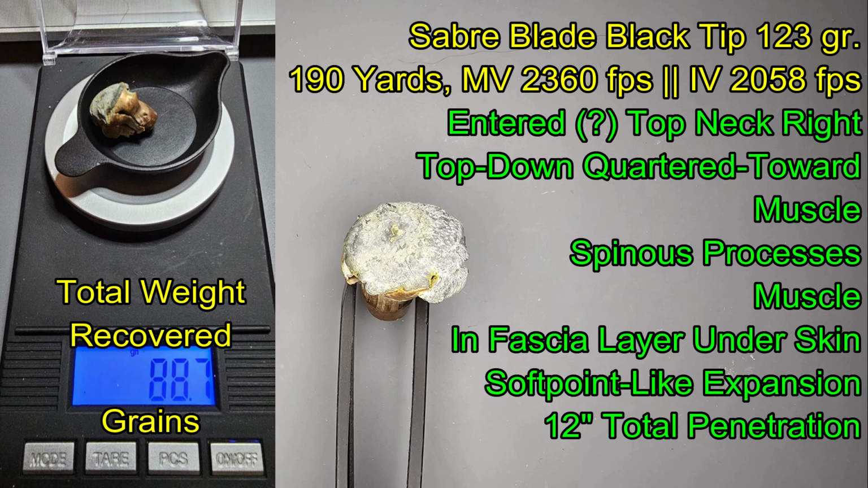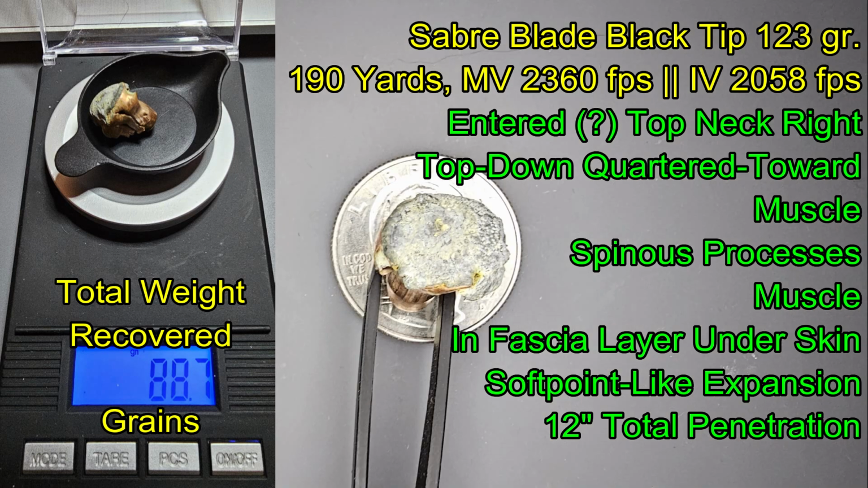The expansion of the bullet looks about like what you would expect for a Hornady SST bullet, hitting at about 200 yards. It's a lower velocity impact, and it results in a much more soft point-like expansion of the bullet.